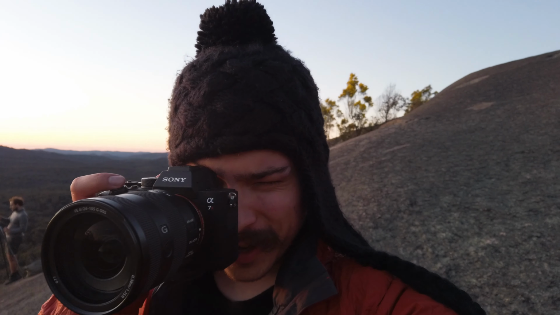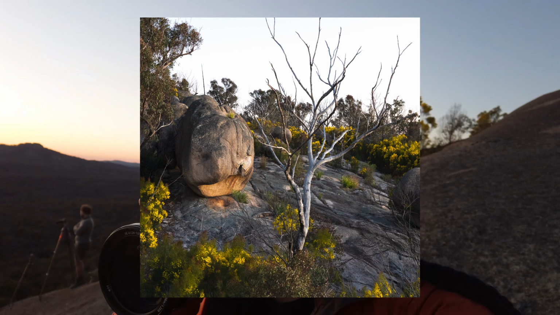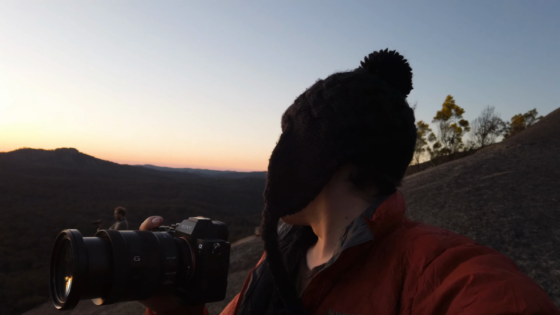So we'll just call this one a scouting trip, and hopefully we'll be able to get some decent photos tomorrow morning, because this is a really nice location. These wildflowers in bloom just make it that bit more special. Just absolutely amazing, guys.